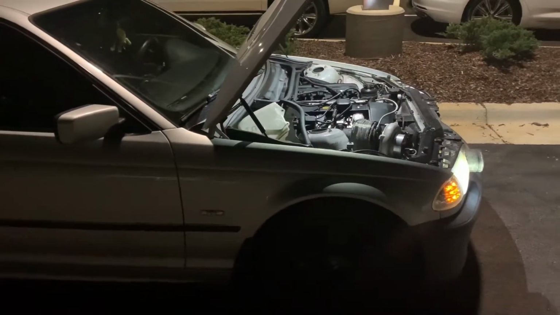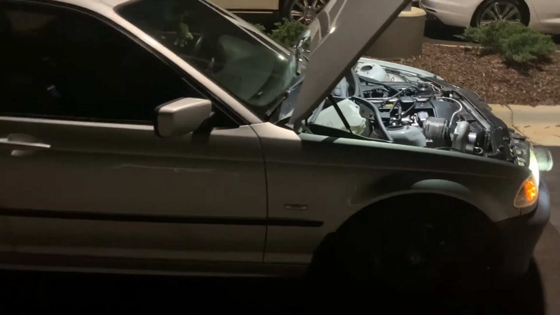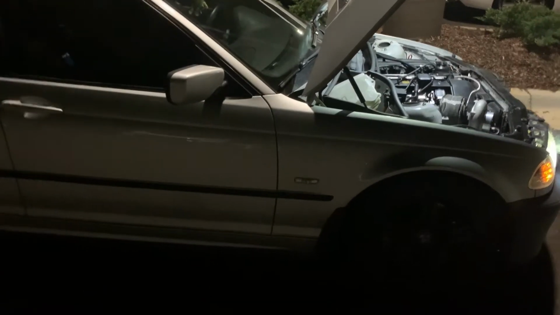Upgraded the clutch to a lightweight flywheel. Flywheel's about 14 pounds, and stage 1 clutch that can hold up to 400 foot-pounds torque. Upgraded the rotors to drilled slotted. That's pretty much it for supporting mods for the kit.